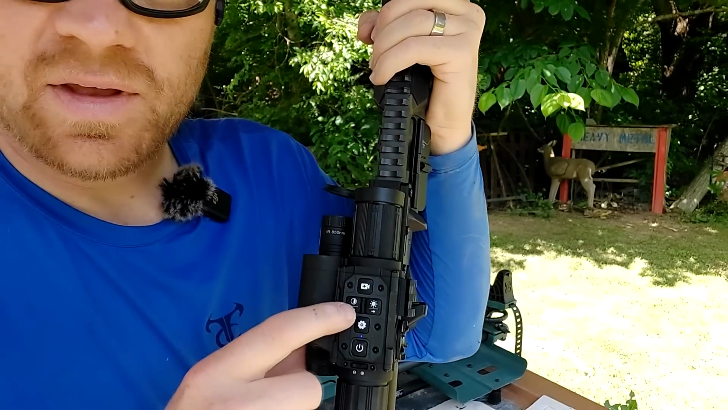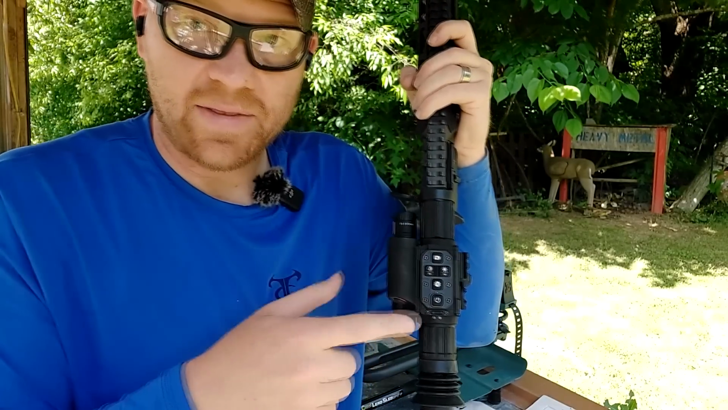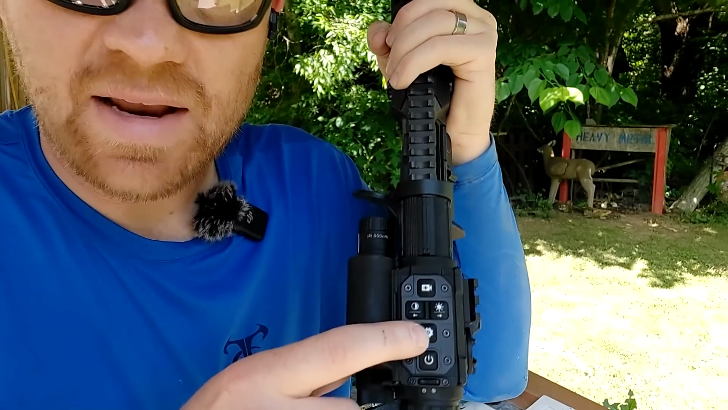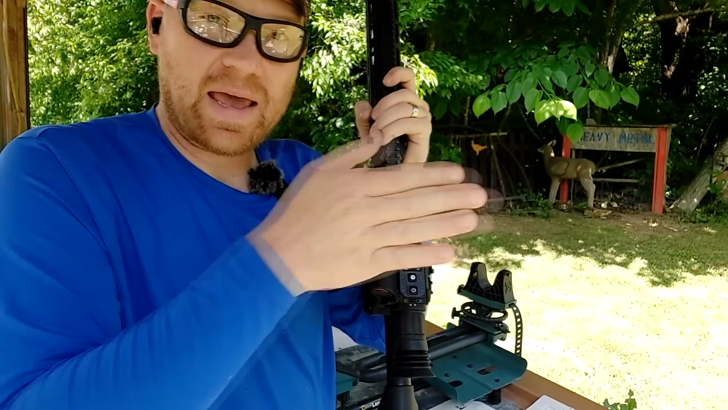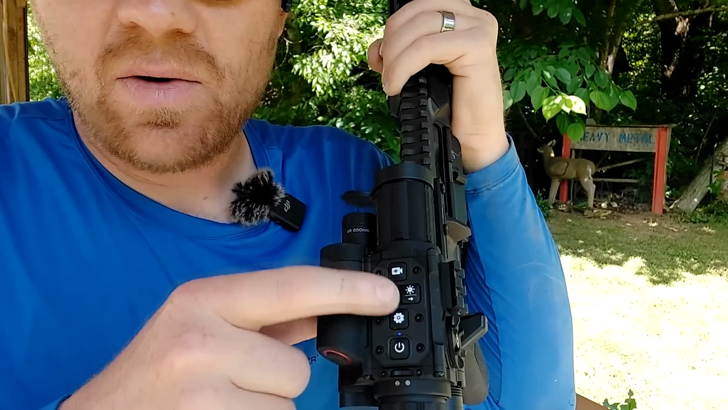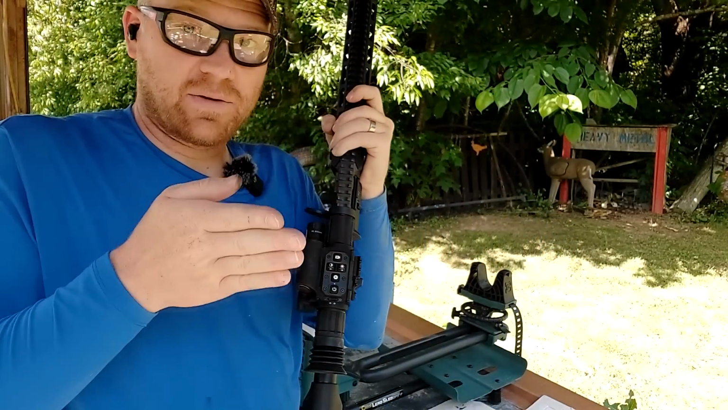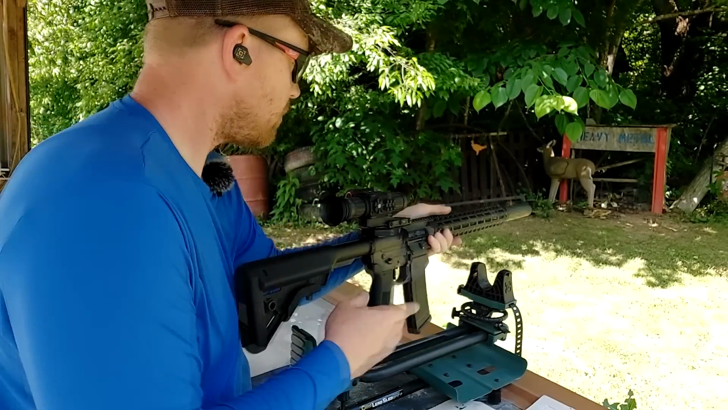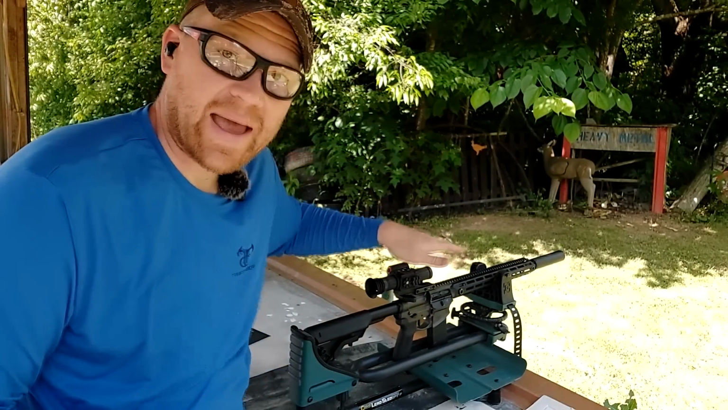So the left and right is what's toggling you on the X and the Y. Then you're going to press the settings button to select either the X or the Y. Then once you've selected the X or Y axis, you're pressing this button or this button to go up and down, left or right. So my first hit was up too high. I made an adjustment on the Y axis.